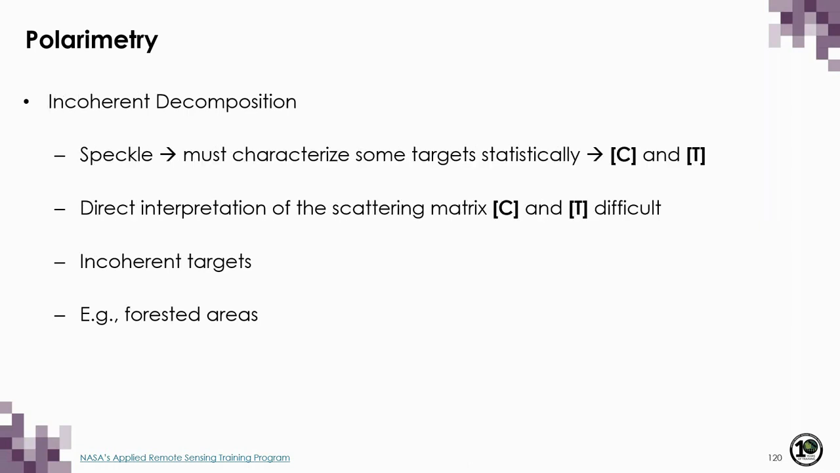Now let's have a look at incoherent decomposition methods. Because of speckle, it's necessary to characterize some targets statistically, and this cannot be done using the scattering matrix. So we need second-order descriptors like the covariance and the coherency matrix that we just went over. However, direct interpretation of these is also difficult, so we can express those as a combination of responses from simpler targets. And these decomposition methods are appropriate for natural features like forested areas.